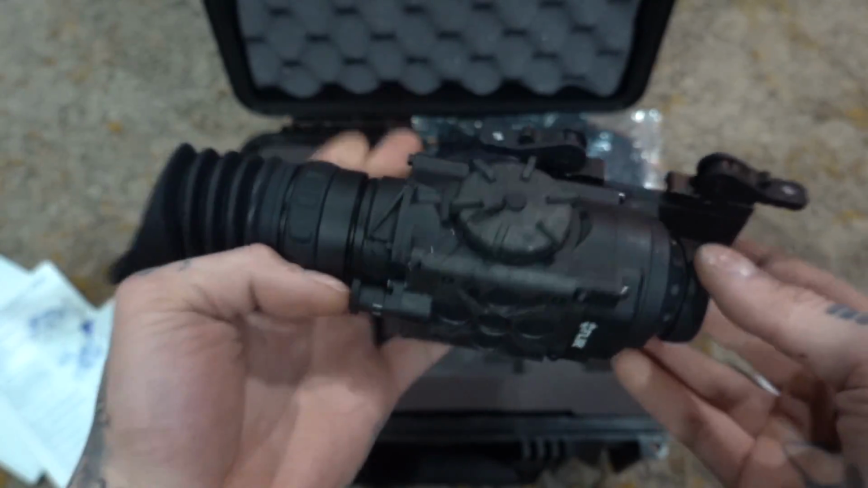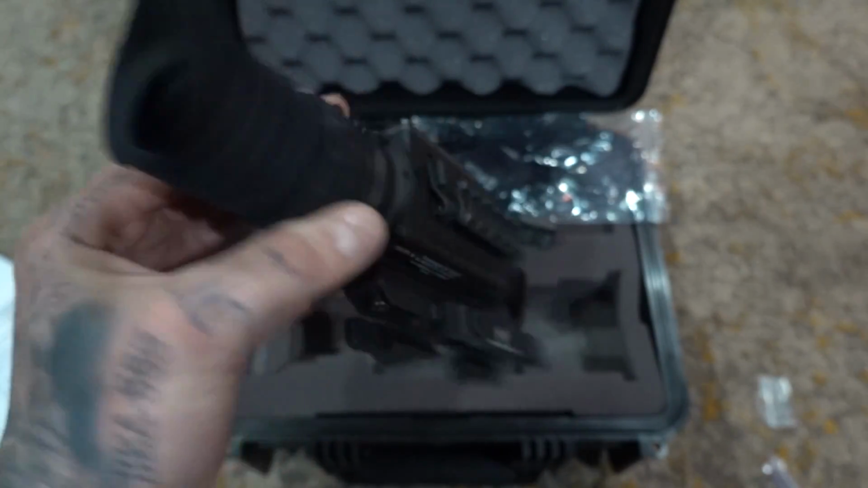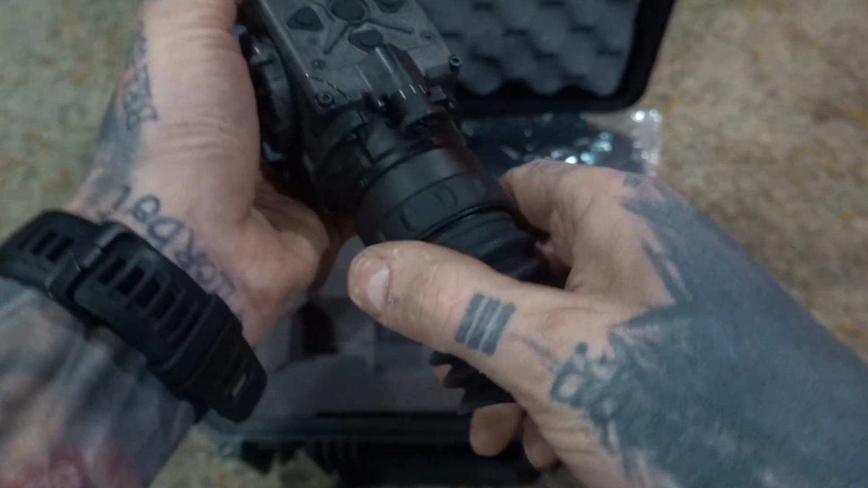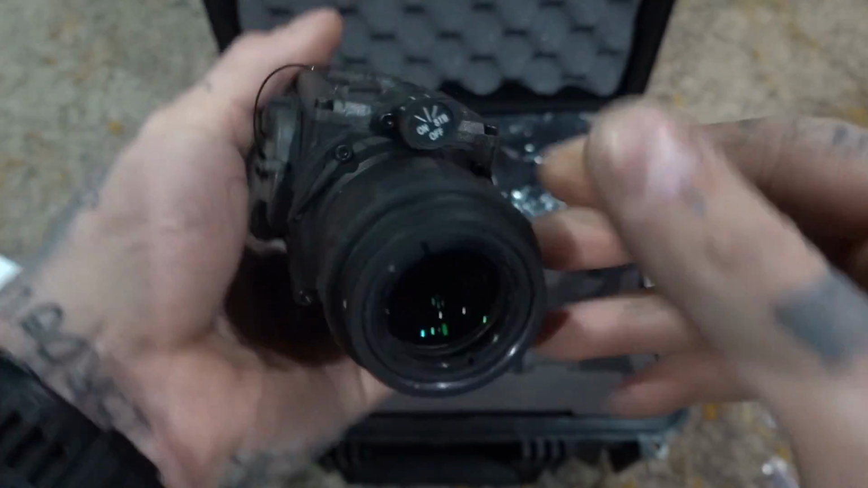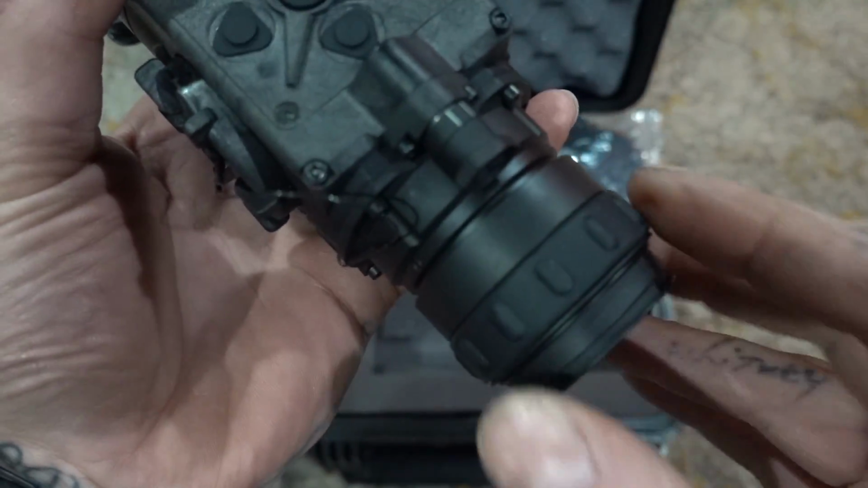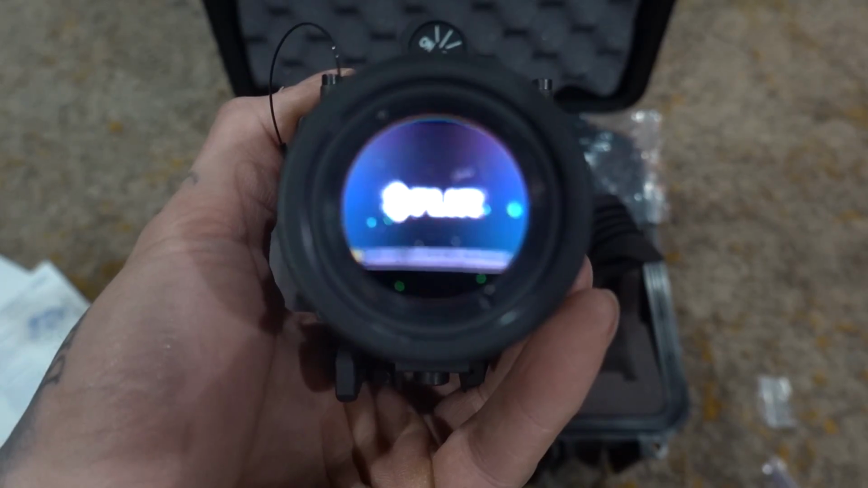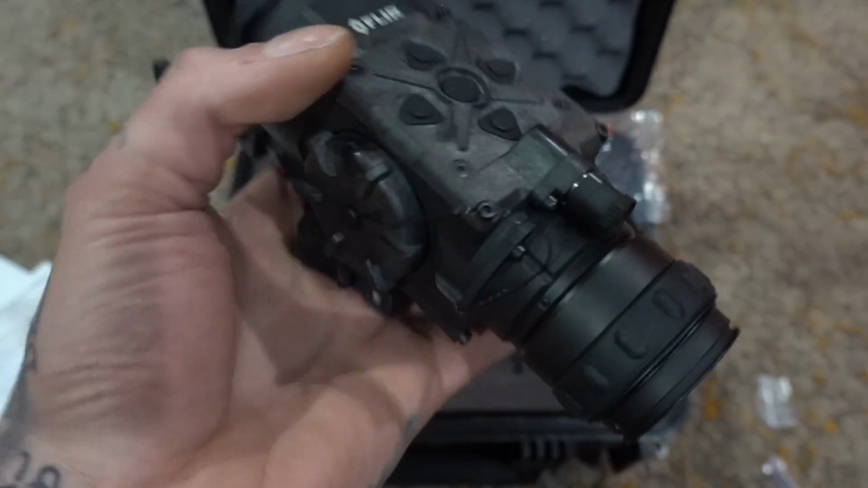So what can you really say about a thermal without looking through it? Which is kind of why I've always been like, I don't really want to do night vision or IR reviews, just because how much can you really see? So turning the unit on is very similar to PTS14 or 7. Takes a couple seconds. There's our screen, reticle. I mean, there we go.